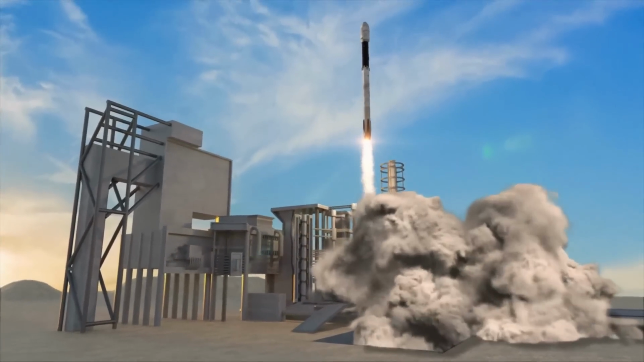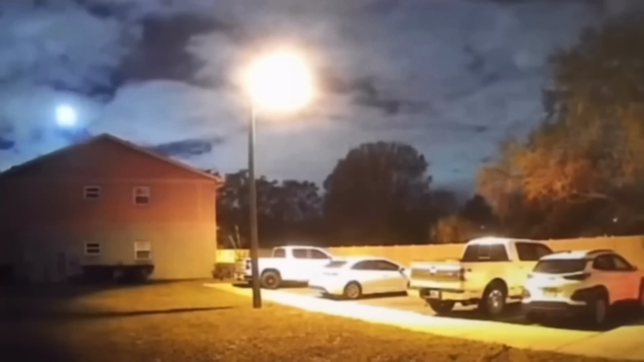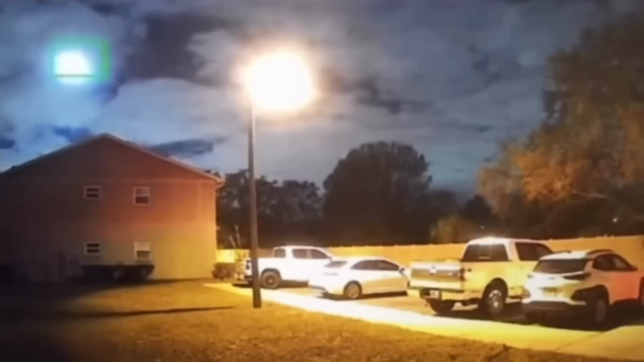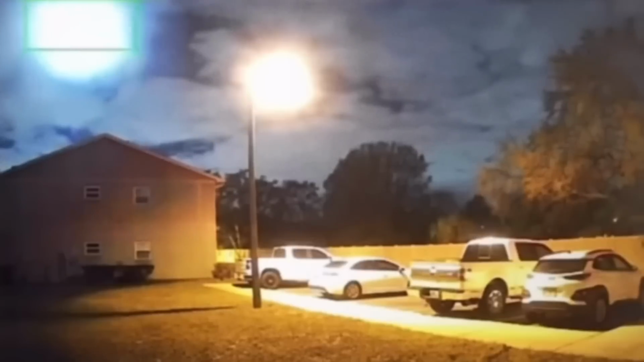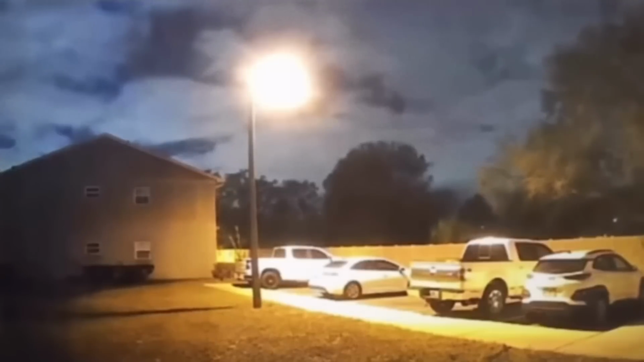Now, that's all well and good, but the speed this thing has people reaching for a much better explanation than that. I would say the majority of viewers are convinced that this thing is some type of evidence of alien activity. I mean, the brightness, its unusual movement, its speed. I tend to agree. I think we have something here of extraterrestrial origin.